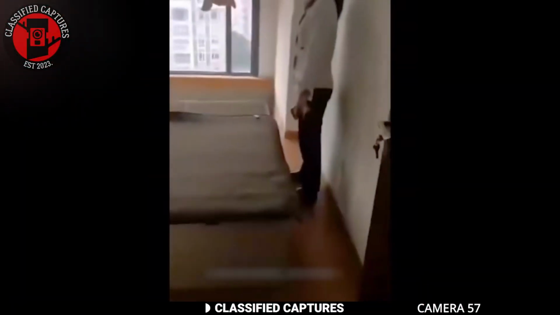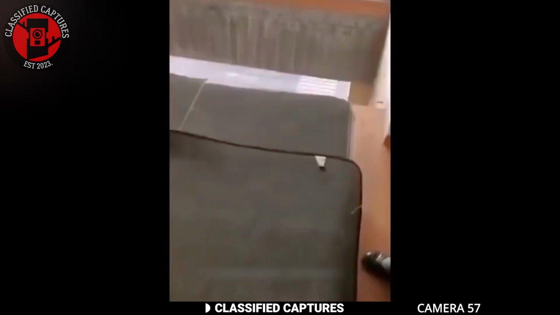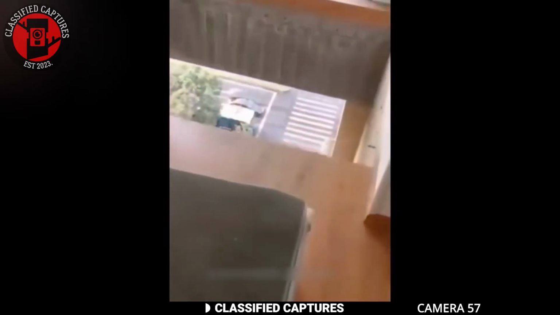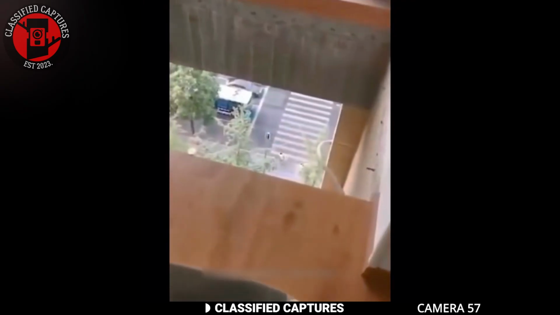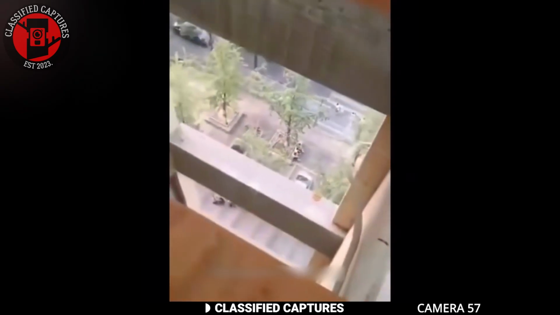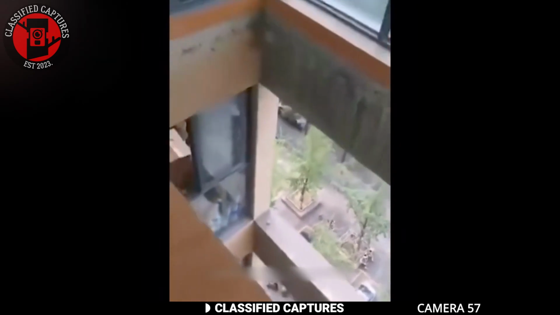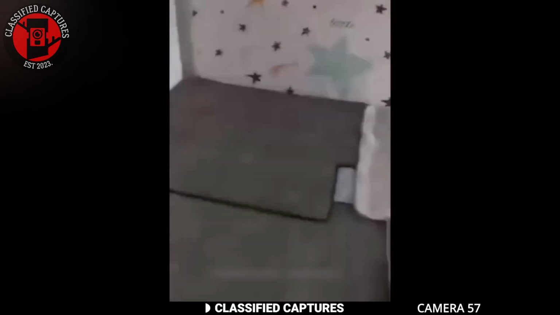A couple in China recently went apartment hunting and found a surprisingly affordable option in a multi-story building. As they toured the available room, they were shocked to discover a huge gap between the bed and the windows, which extended down to the ground floor. It turned out that all the apartments in the building had the same gaping holes.